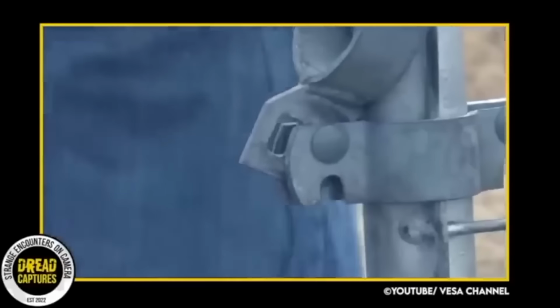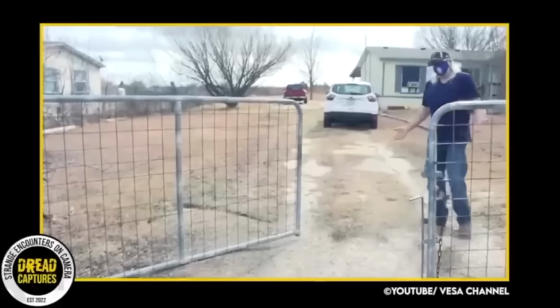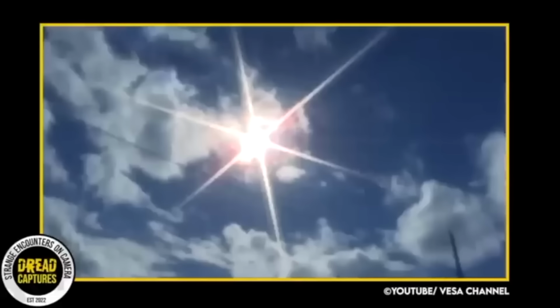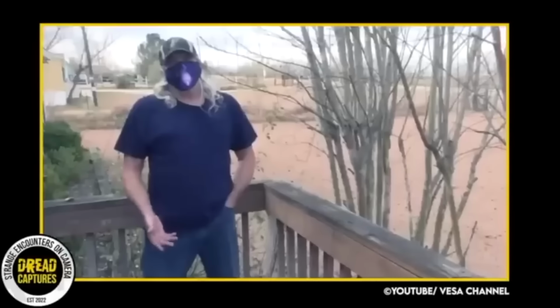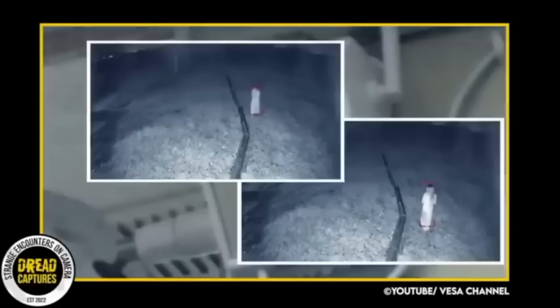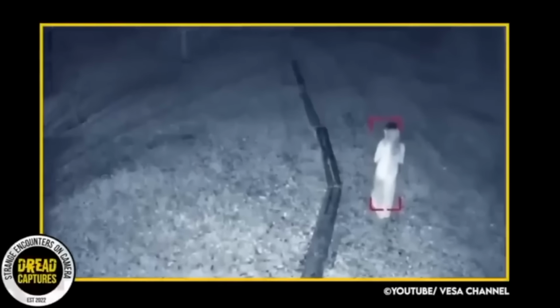However, one morning, he says an unexpected overnight visitor left it open. He awoke the next morning to see notifications on his phone that there was movement behind his house around 2 a.m. As he checks his camera, he was pretty startled. What he saw was a young girl coming onto his property in a nightgown. He had no idea what she could have been doing there.